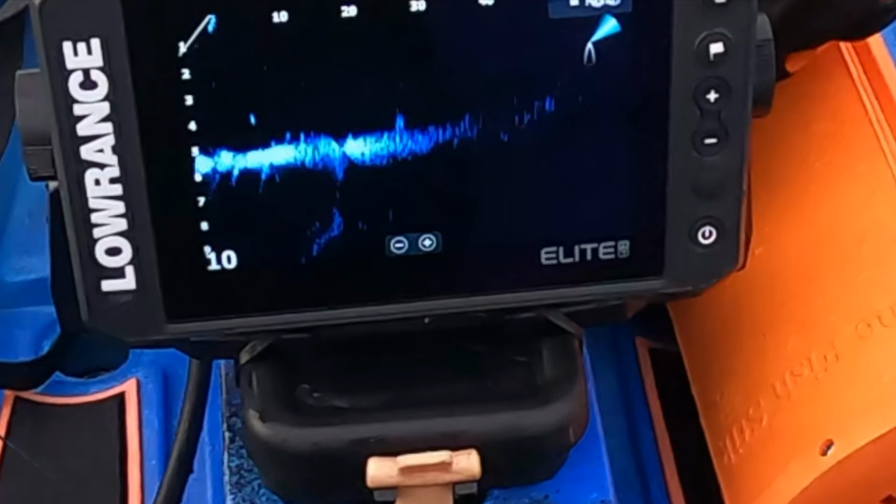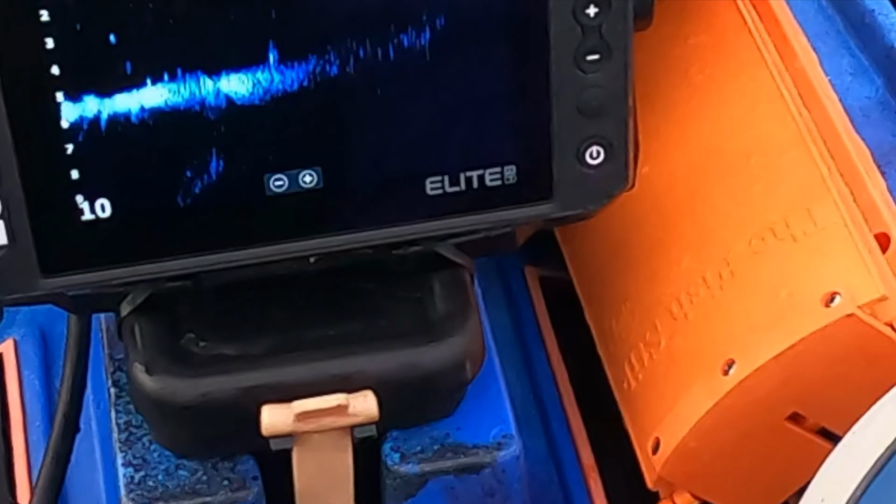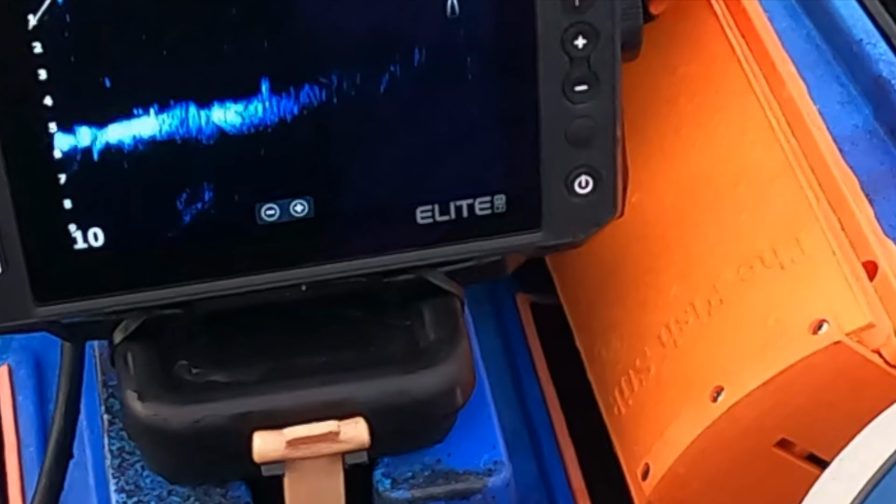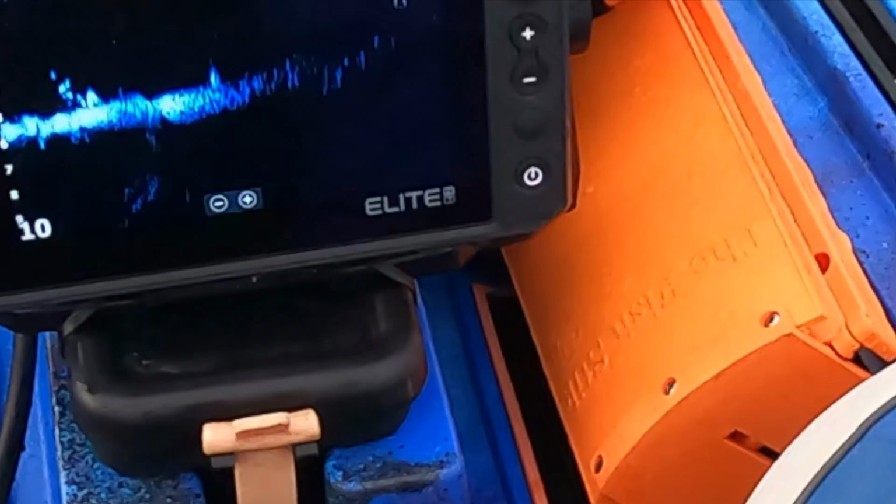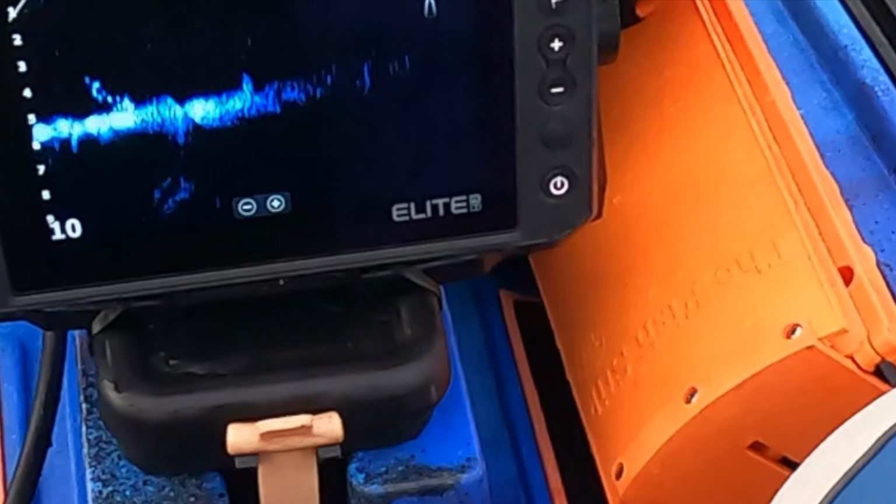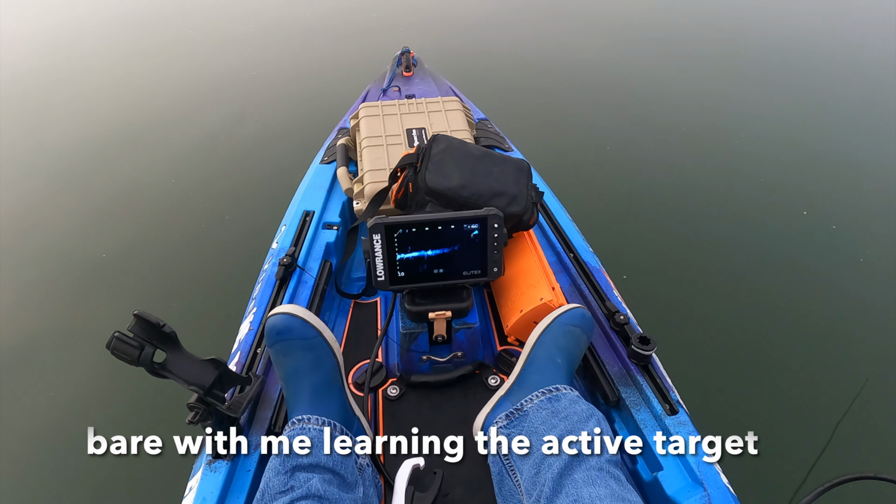He's moving, look at him. As you can see it. There's 2 or 3 of them right there. See it? Damn, there's a whole pile of them coming off the bottom. Finna get something, watch guys. Finna throw this wacky worm down there.